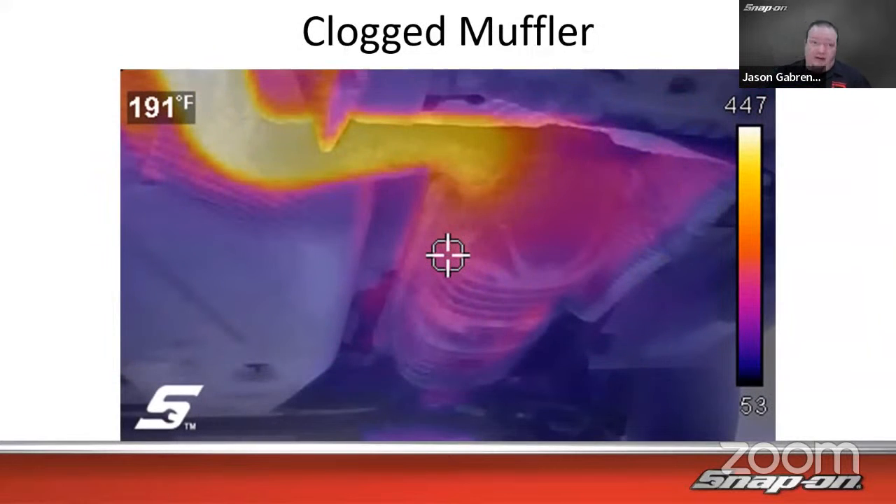Here's another good one Nathan sent in too. It's a clogged muffler. So this one, he was actually in the shop working. He was a diagnostic rep, so he was going around to the franchisees. And they went to the shop and they were talking to the techs and the owner or whatever. They said, yeah, we have this car in here. And the lady was complaining of lack of power and whatever. And we're pretty sure it's a clogged muffler, but we're not 100% sure. We need to be able to take it off to see.